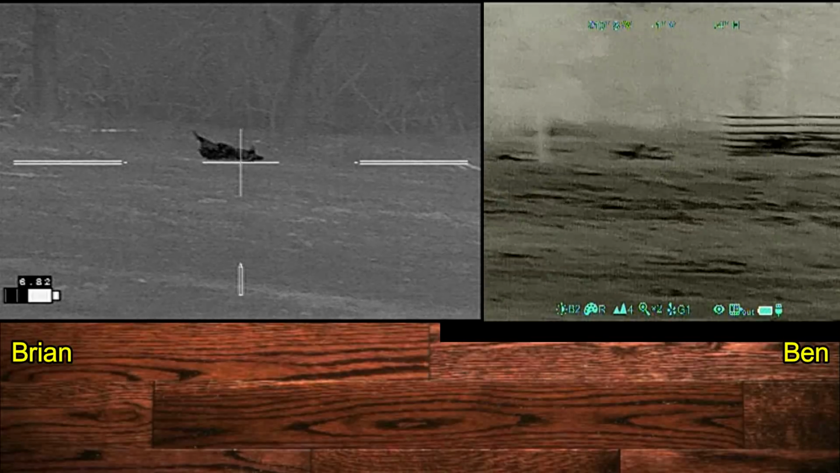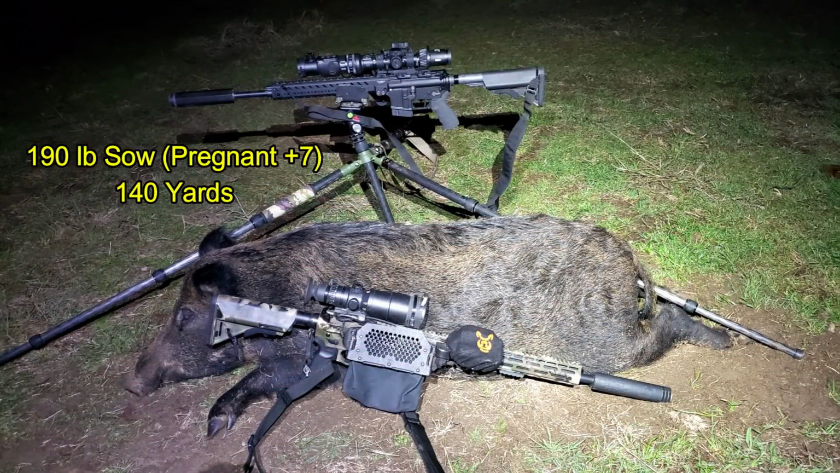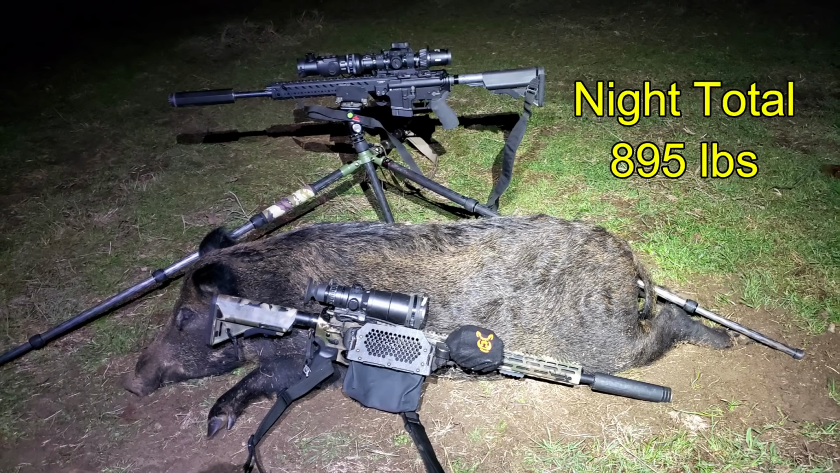So our last hog of the night was a 190-pound sow. She was pregnant with 7 on board, and that gave us a total of 895 pounds for the night.